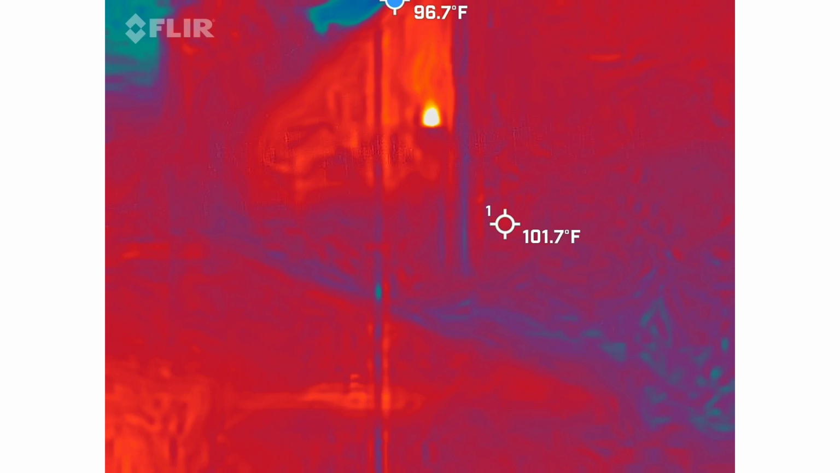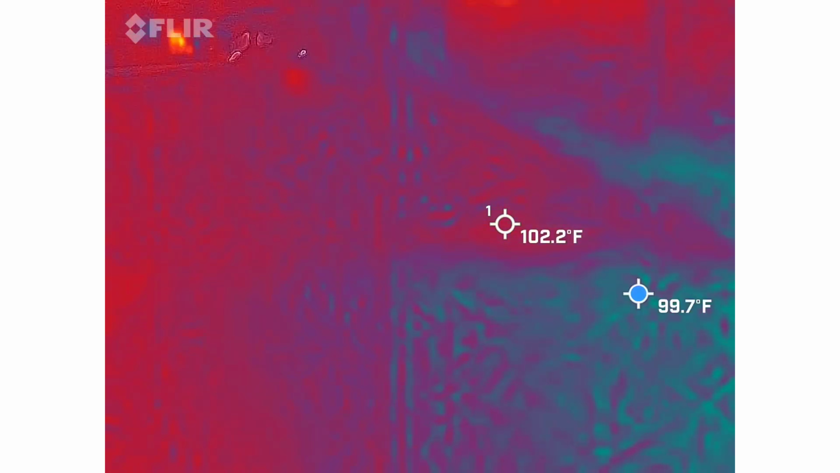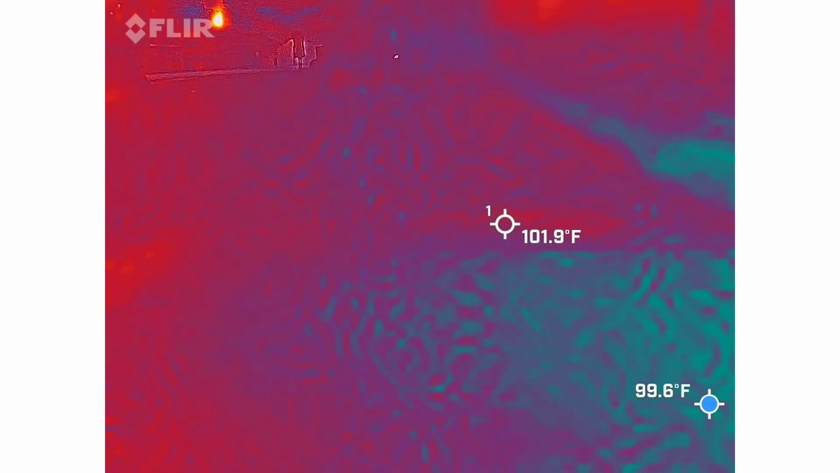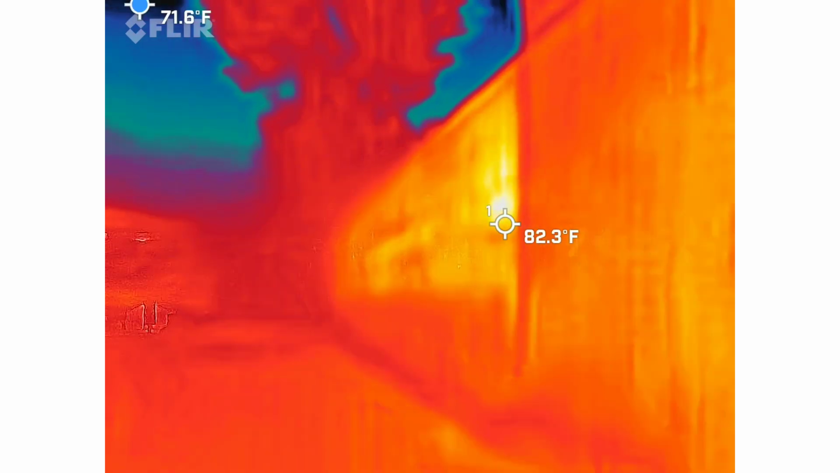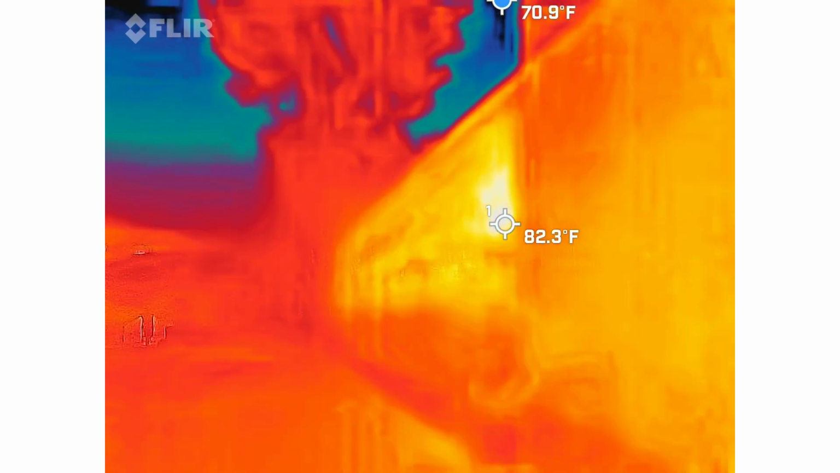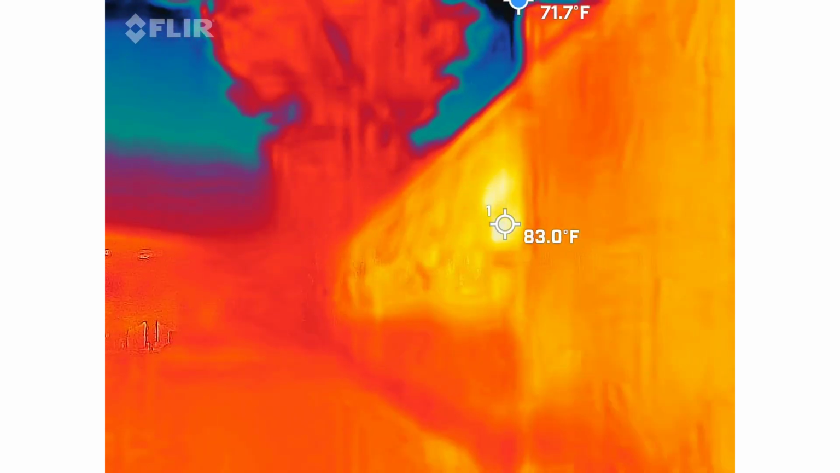Okay, let me take a peek. Do you see the fire? First off, I think it hasn't calibrated fully, so I'm going to stop the video for a second. You're going to be correct. See how it dropped about 20 degrees? But the fire's still there. Now the fire's more dispersed. So that says it's about 82.7 degrees.